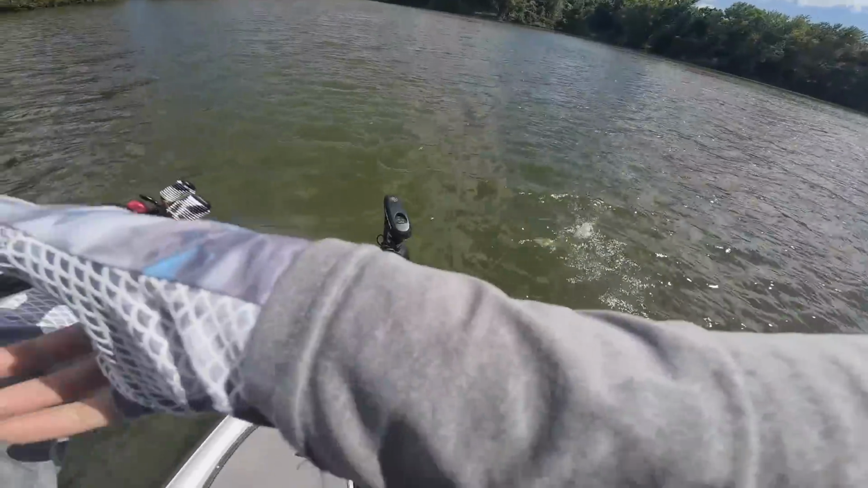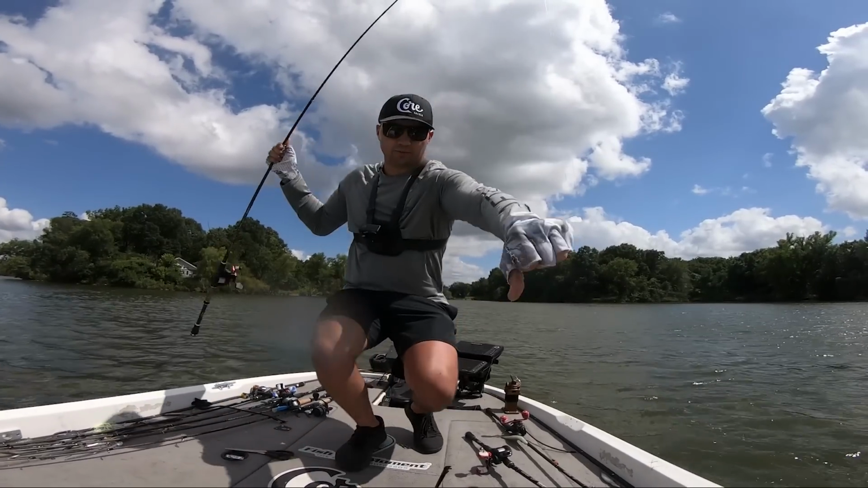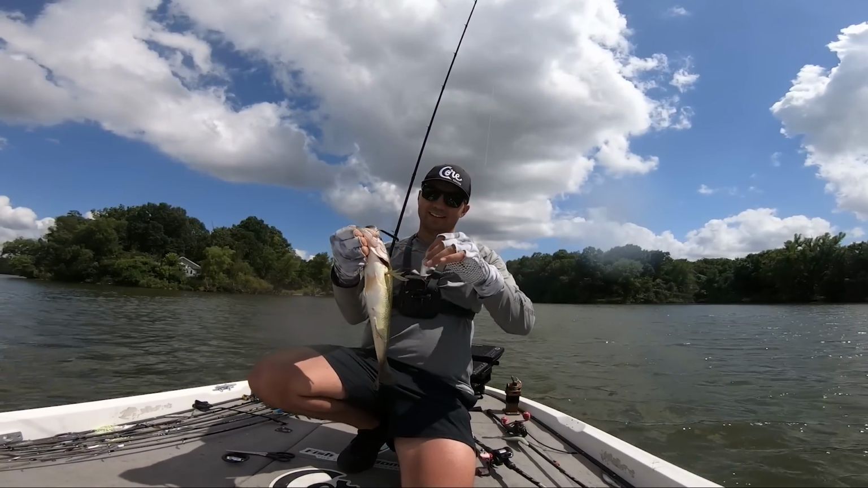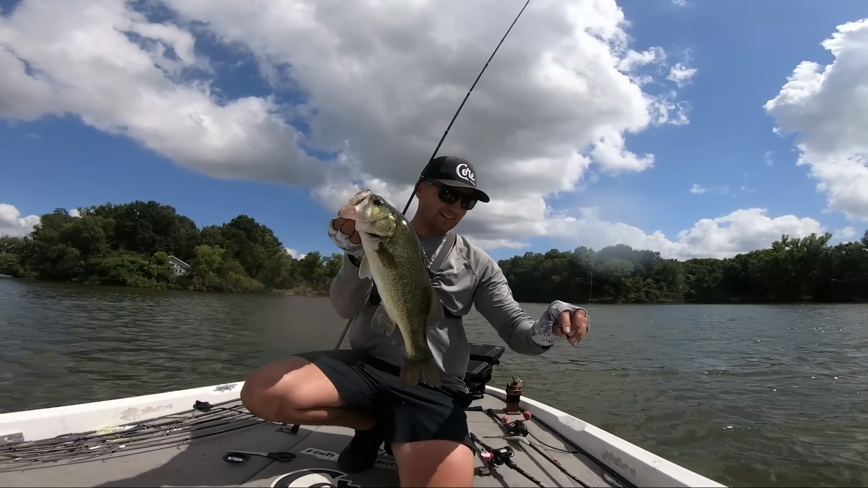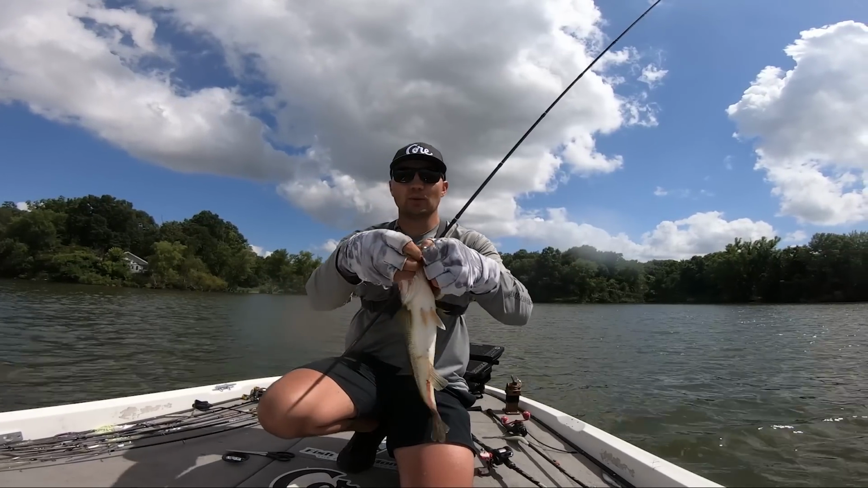There he is. Nice one. Not a big one. Thought it was bigger than that. That is not the kicker I was looking for, but it is a fish on the big worm. Got that thing on the Ozark rig. I don't know how he got me hung that bad. I thought it was way bigger just because of all of the tension he was putting on me, but that's a solid little fish. The brush pile, not the kicker we're looking for though.